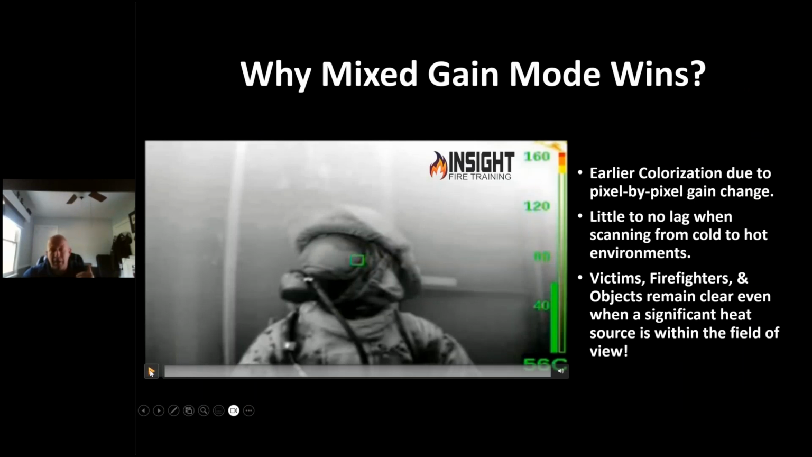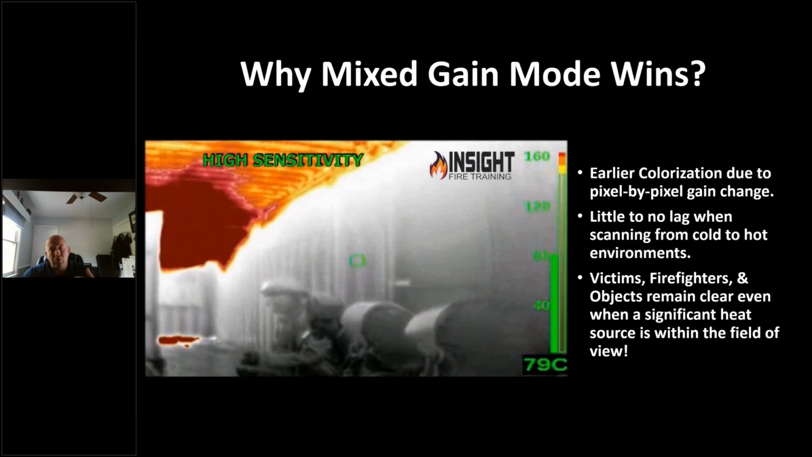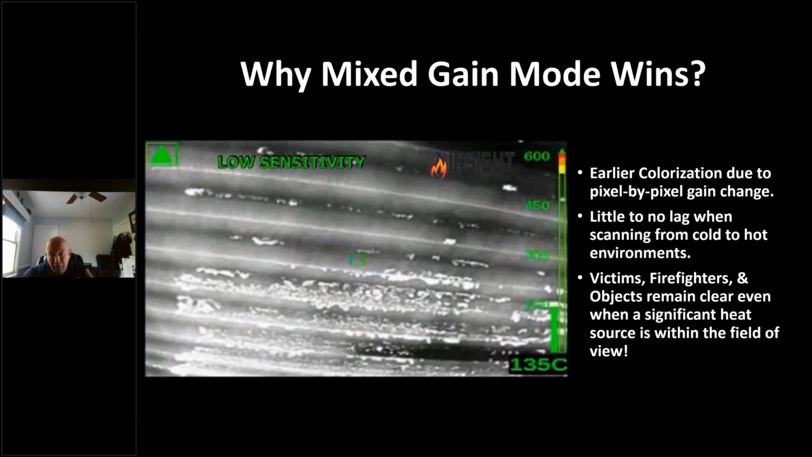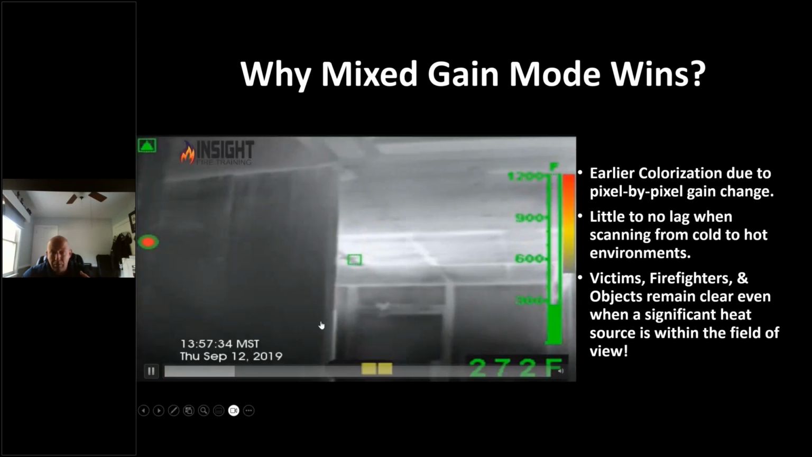Look at them side by side. Watch it. Start with the MSA. When they switch to low sensitivity, your color went away because it won't show color again until 1,000 degrees Fahrenheit. Do you know that about your MSA? Great convection currents. Better not wait on color.